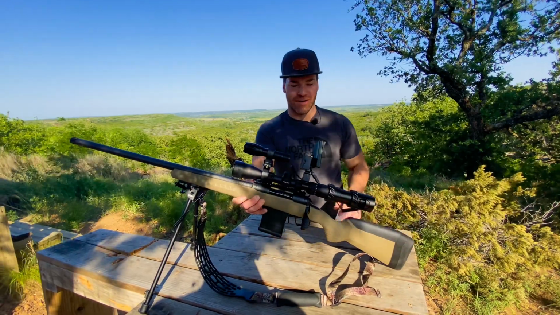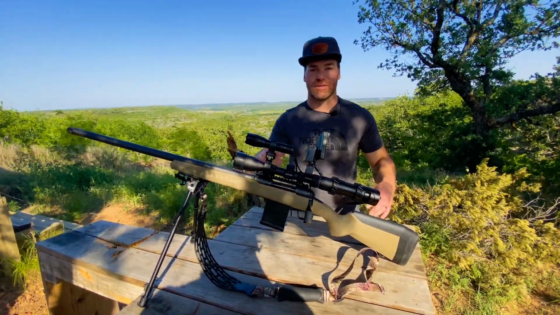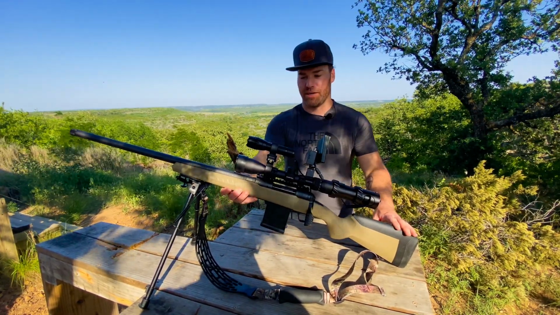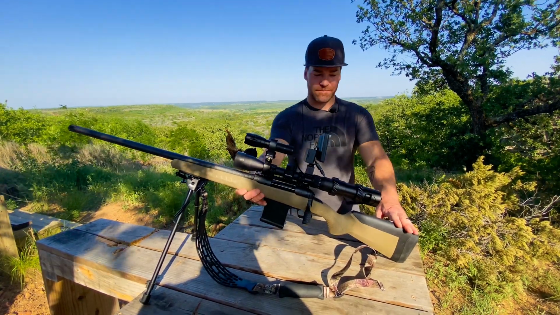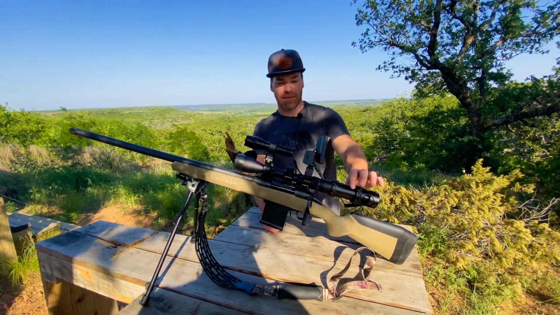Alright guys, I just wanted to show you my rifle setup real quick. It's super windy, so hopefully there's not a lot of wind noise. Kind of faced my back towards it, but anyway, hoping to plug a piggy with this bad boy. I got this Bestsight night vision setup.